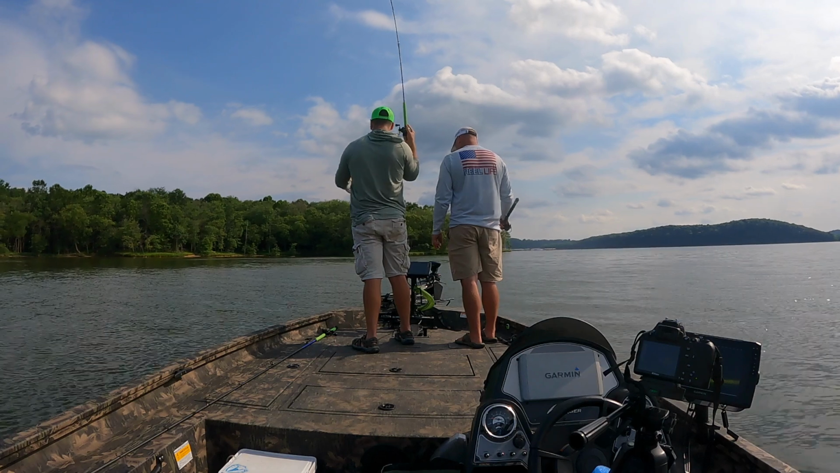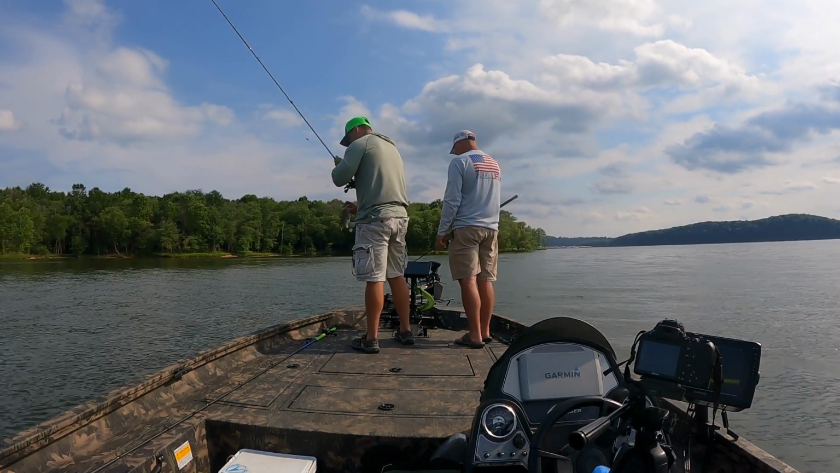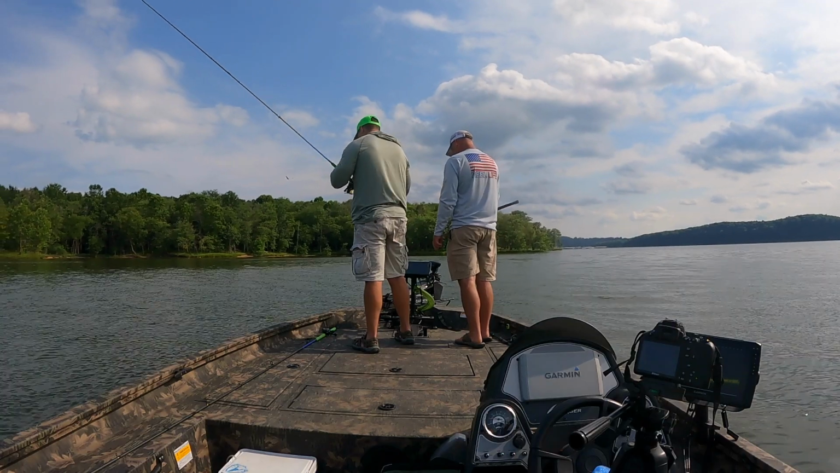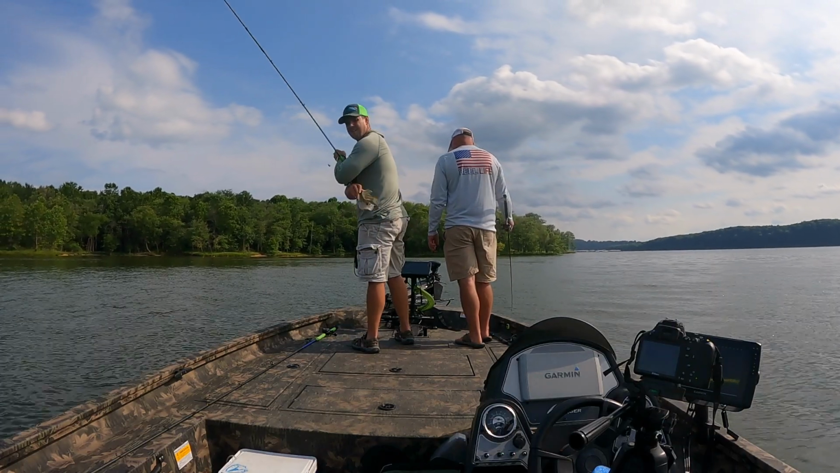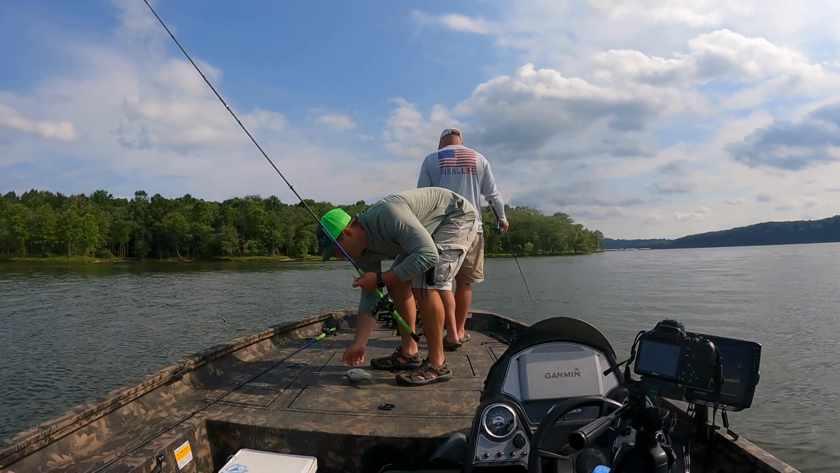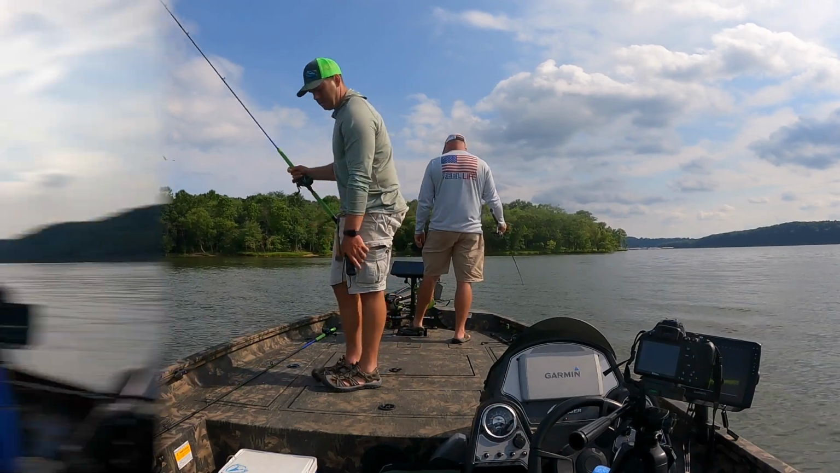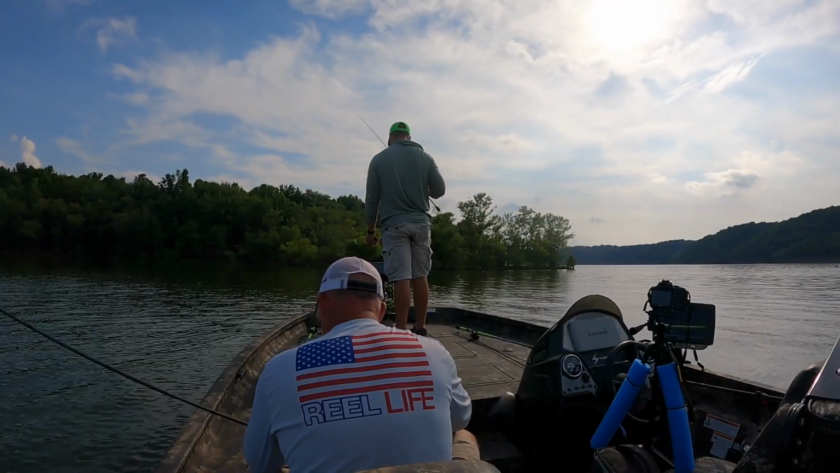But yeah, he's using the Pro Target, and I'm using a speed stick. So we're using some new rods and just trying out some new products, because we are going to fish the Mr. Crappie Invitational down in Shreveport. I believe it's Shreveport. I know it's in Louisiana.